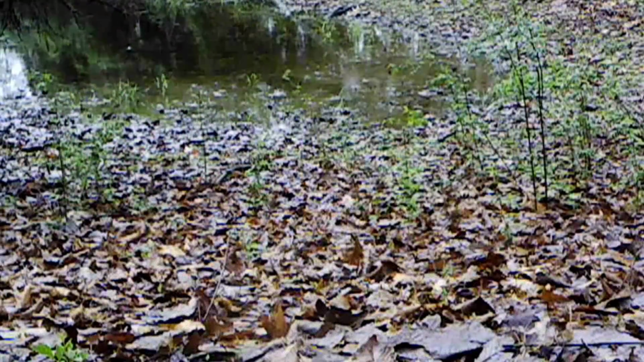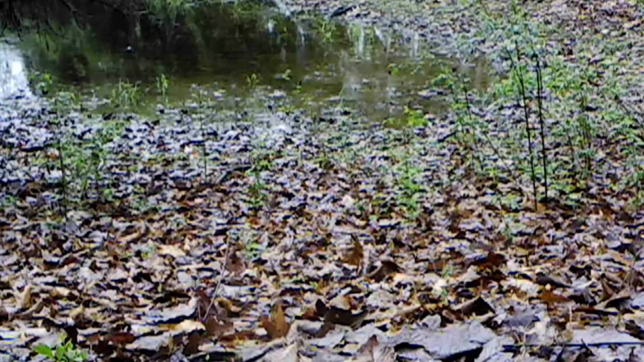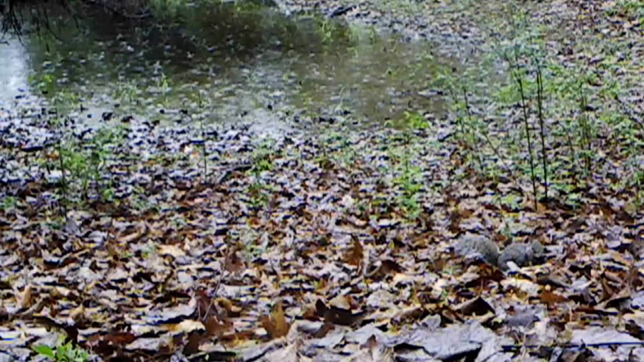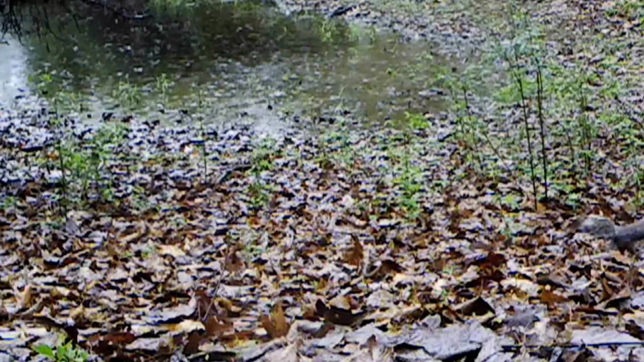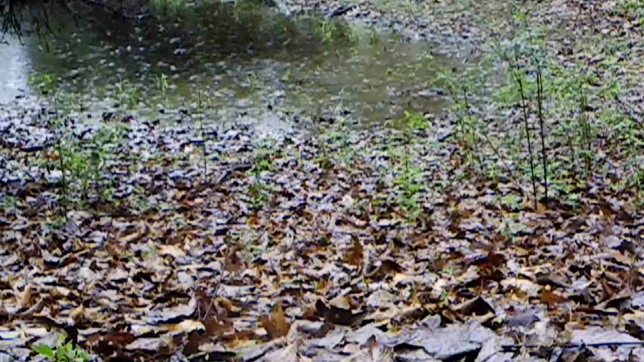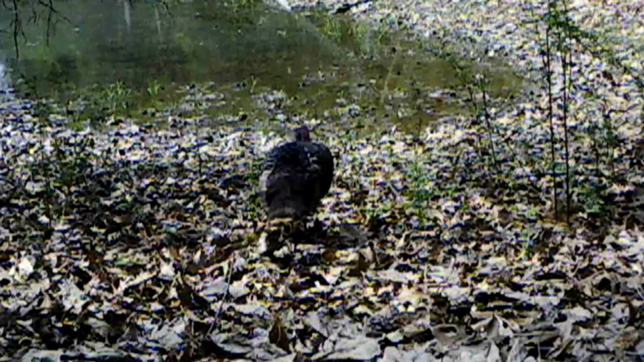Back at the pond on a little rainy day, it's a peaceful place. Nice place. A little squirrel fooling around. Little turkey, squirrel. They all love this pond.